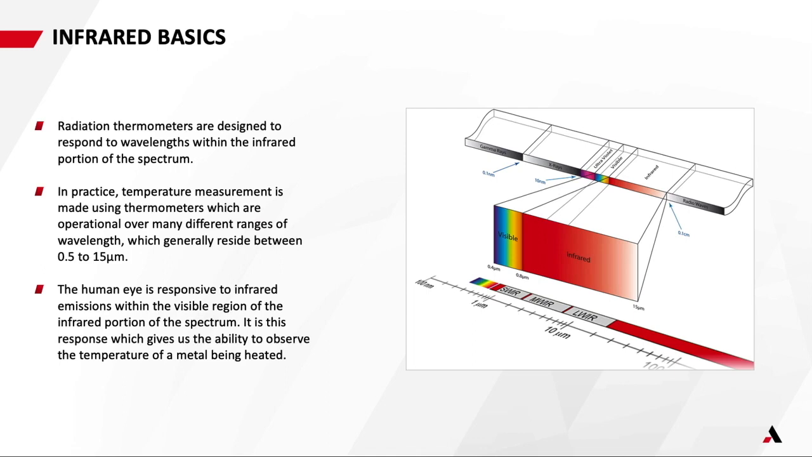Just going back to basics very, very quickly, because some of the previous webinars I've done, we're talking about very high temperatures where we're in the short wave infrared and the mid wave infrared part of the electromagnetic spectrum. Today, we're really talking about long wave infrared. So that's generally in the 8 to 14 micron range. So as you can see, that's quite far from the visible range. The visible range is right in the 0.4 to 0.8 micron.